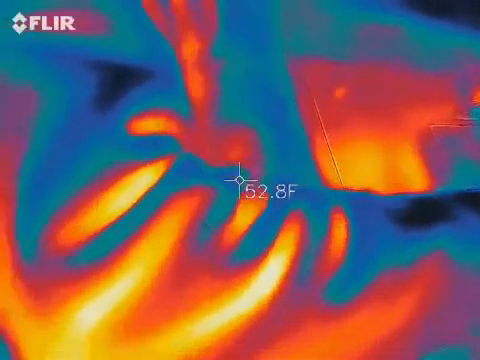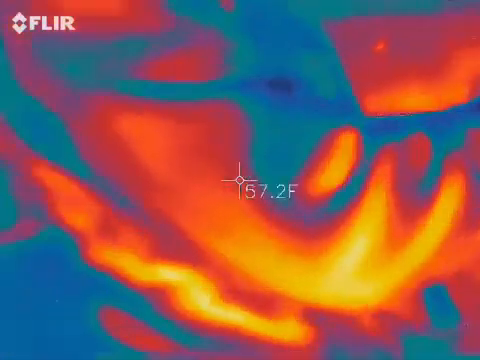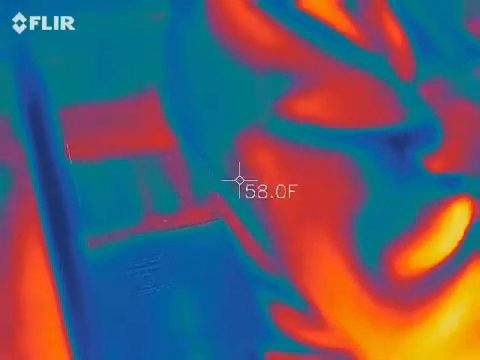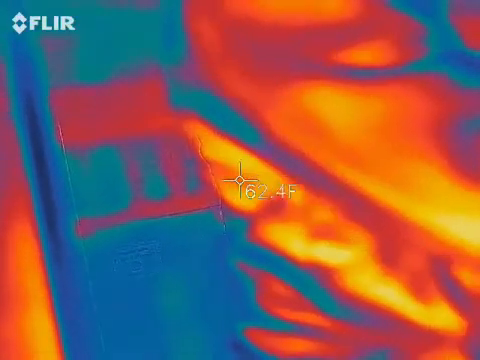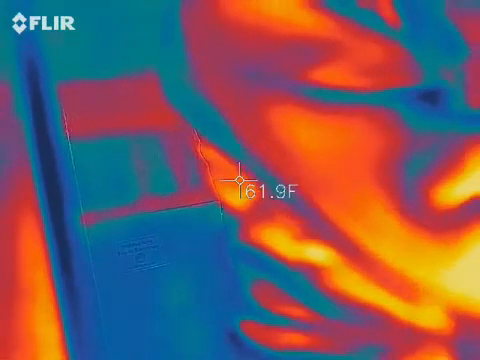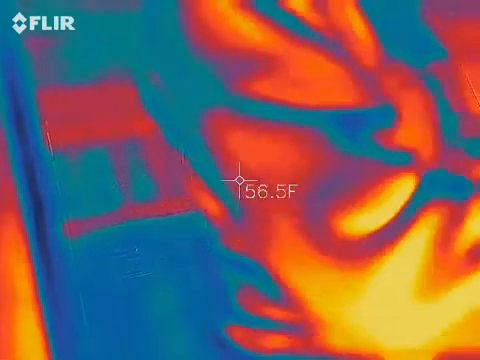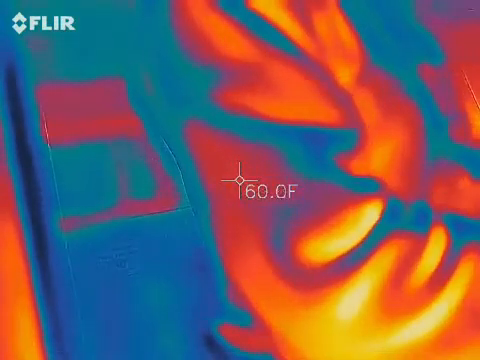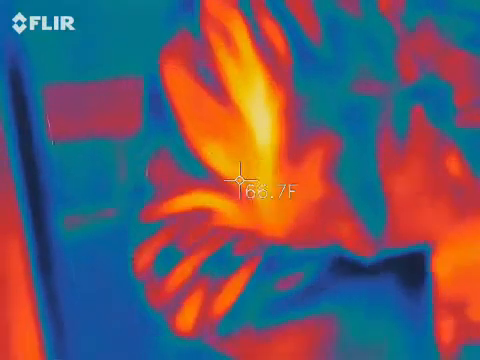Alright, so this orange that you see in the video, that's a wall. Okay, so you see the two orange heads above the wall that are moving? Did you guys see that? Okay, so let's fast forward a little bit. You're gonna see two black heads going the opposite way here in just a second. When the camera goes still, it's right in this area right there. Boom. Boom. Ooh.